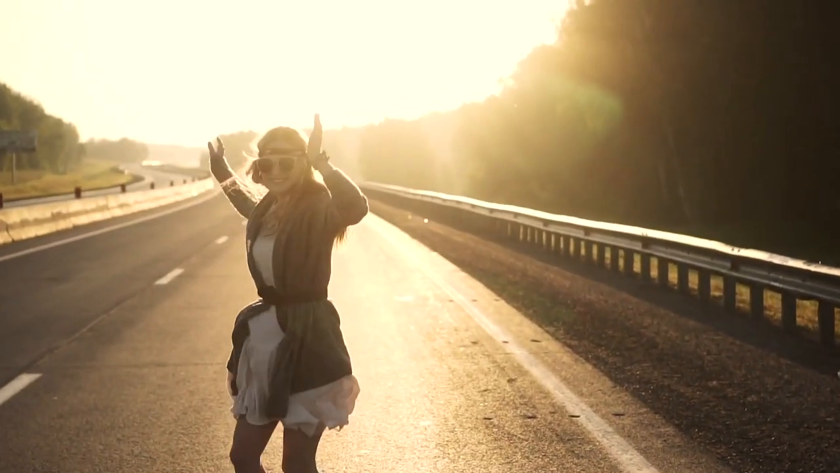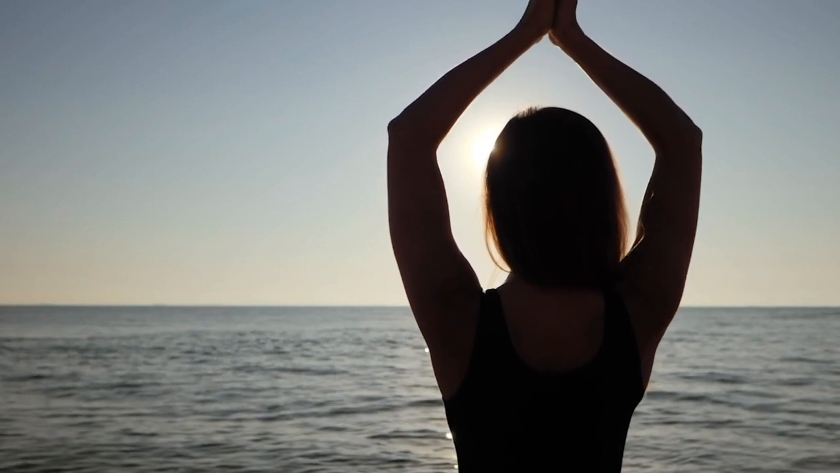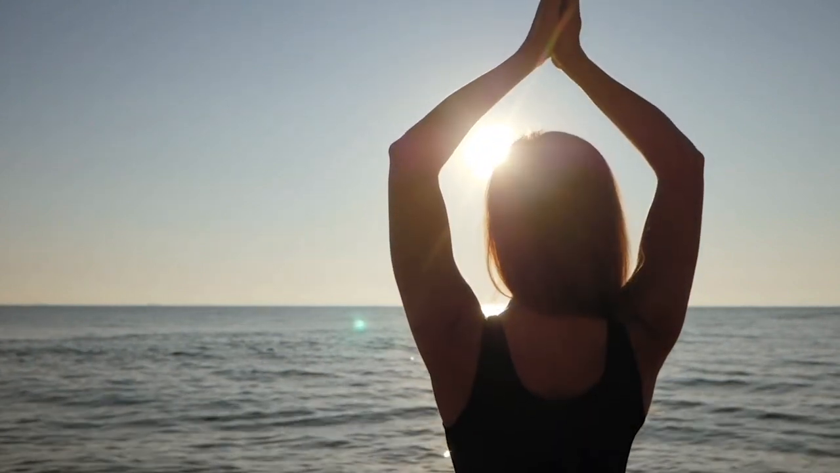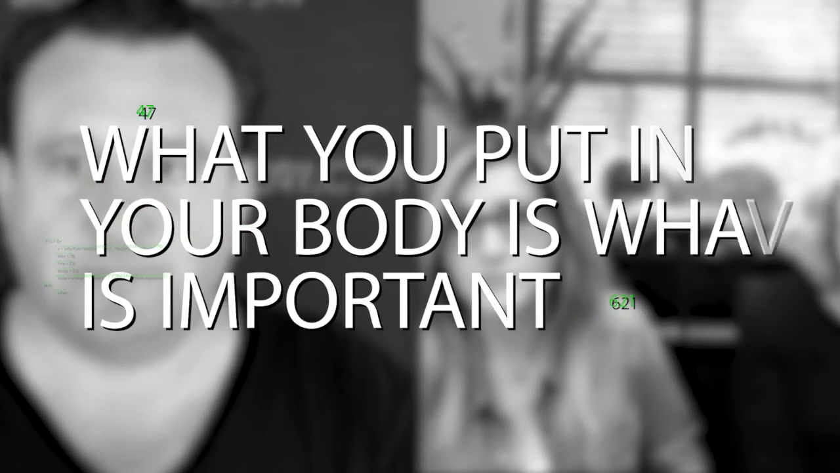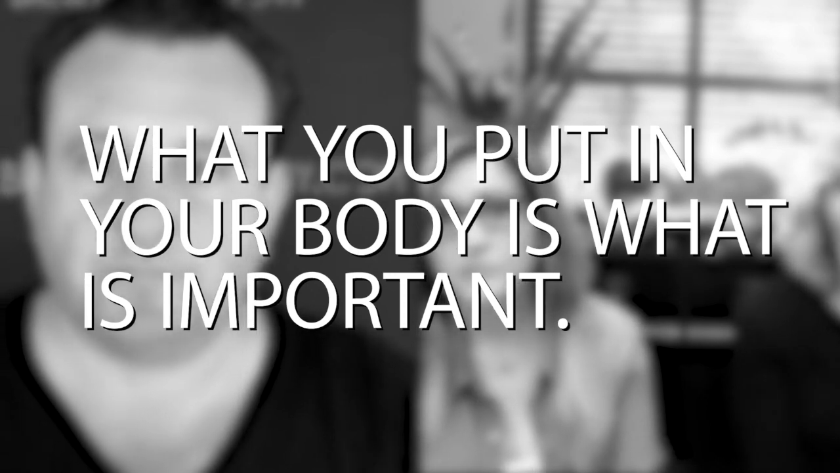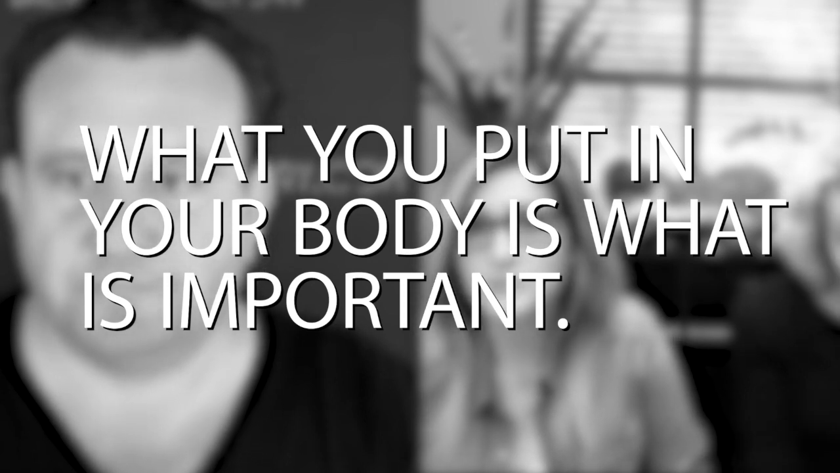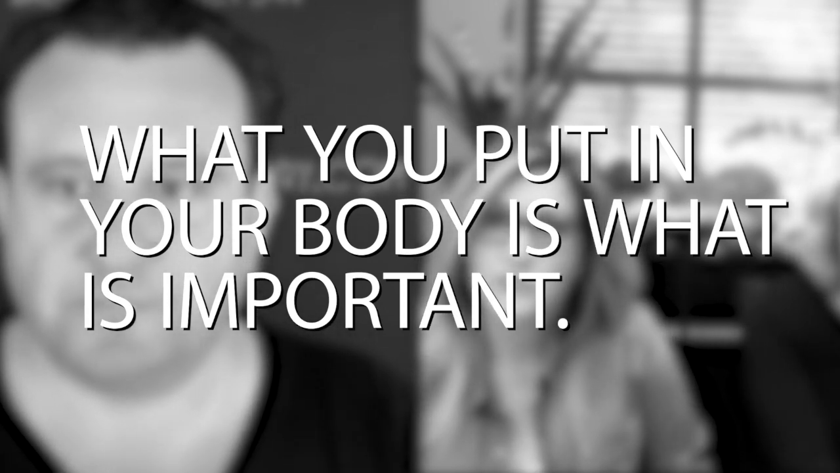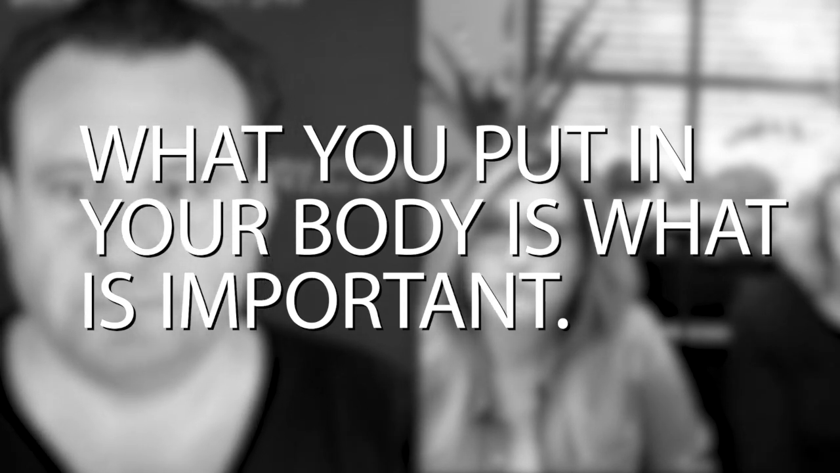And she always wanted to stay very young, and it wasn't through health, she just wanted to be young and look good. So I wanted to stay young and look good too. And of course, through my journeys, I learned more and more that what you put in your body is what is important. And that changes everything. So I've always been on a health journey, and through network marketing, I've always marketed health-related products. So that's kind of my health journey.